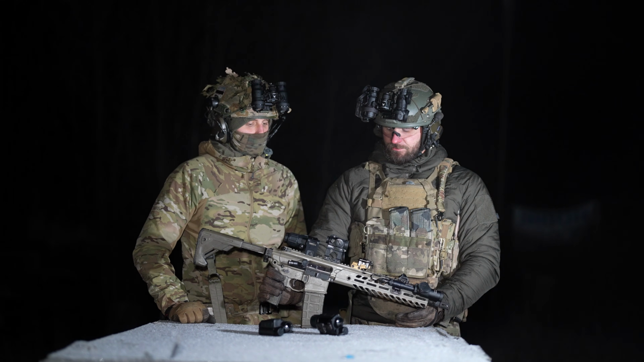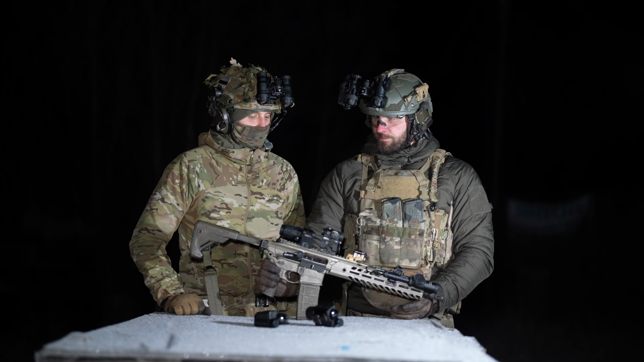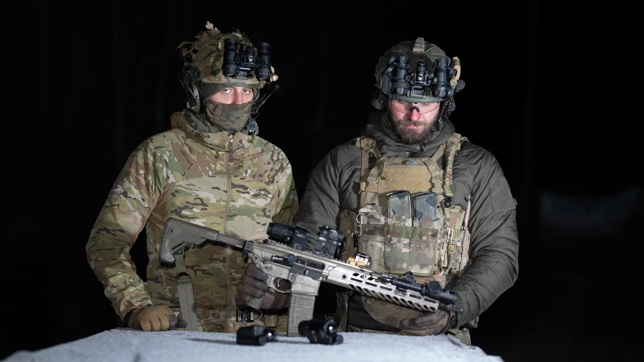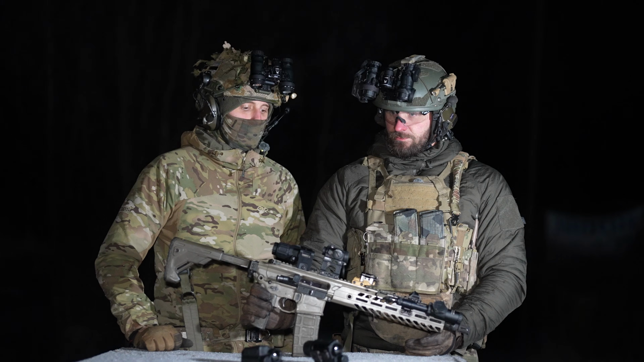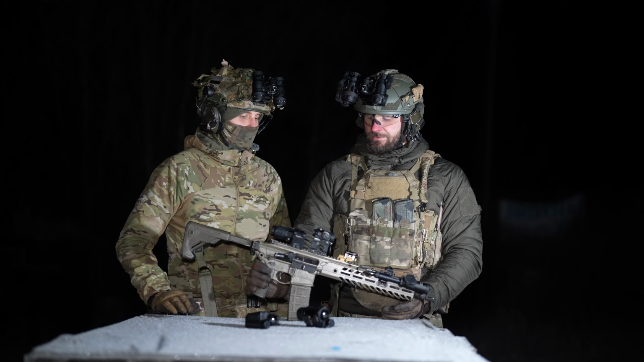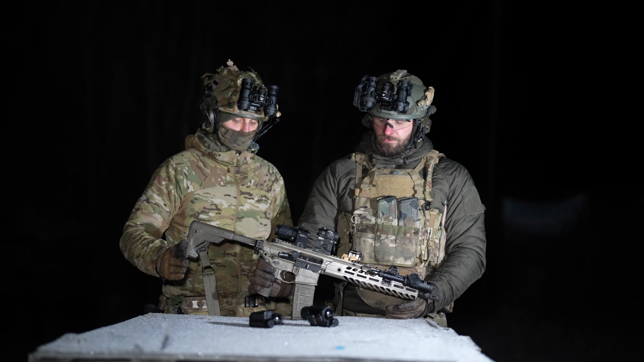I have never seen an Aimpoint fail, and the battery life is just crazy. When I got my first sight, I put the battery in there. It was years ago. The battery is still in there. I haven't switched it off. It's still going. Goes for years continuous. The battery life is amazing.